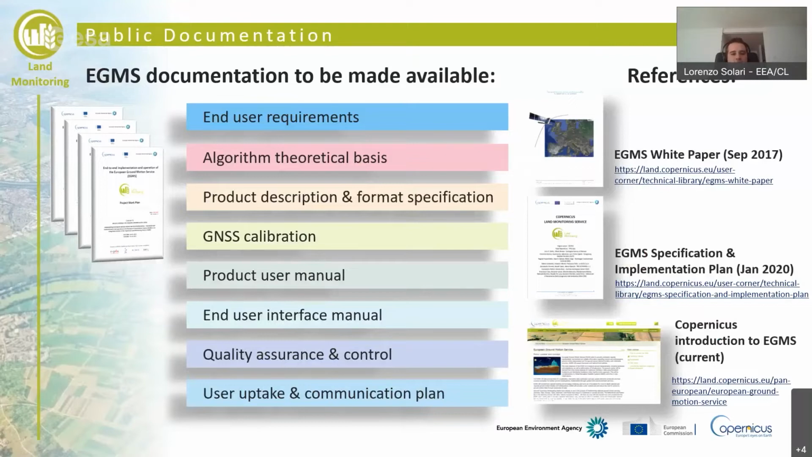We will pass from very technical documents, so the GNSS calibration report, the algorithm theoretical basis document, very into the detail of the processing technique, to a simpler document dedicated to a wide exploitation of the data. So, for example, the product user manual, where people will learn how to use the data properly and which are the limits and which are the pros and cons of this data.